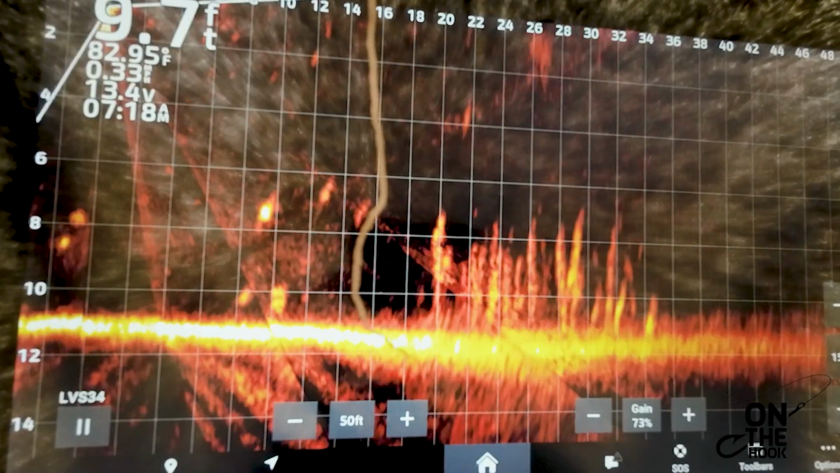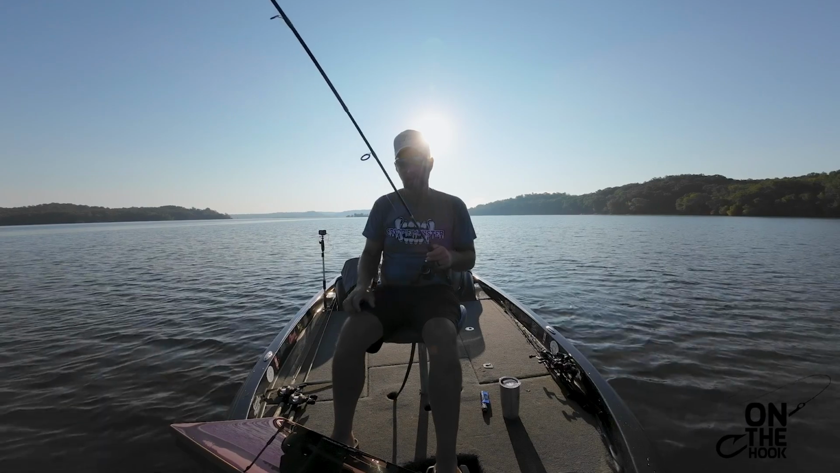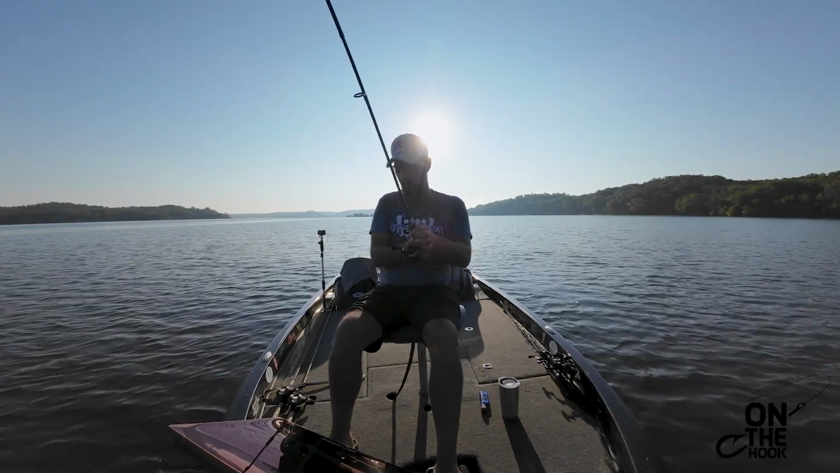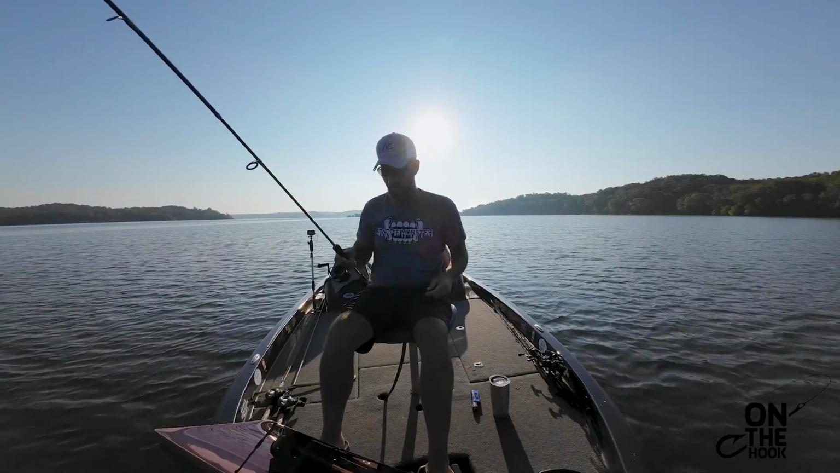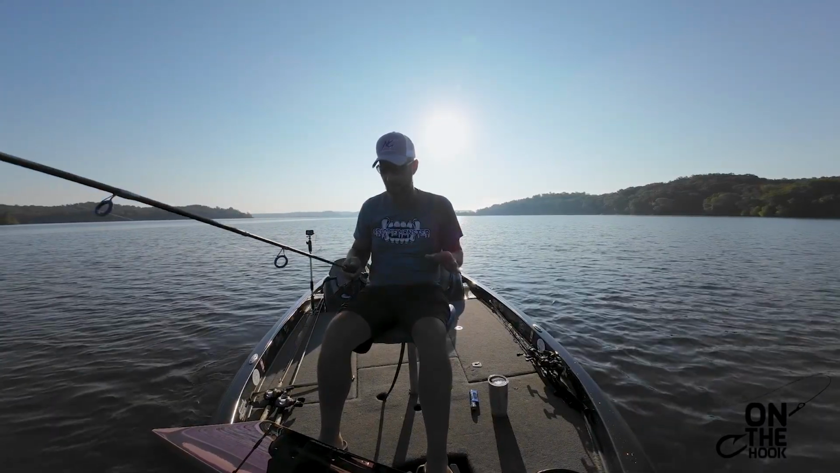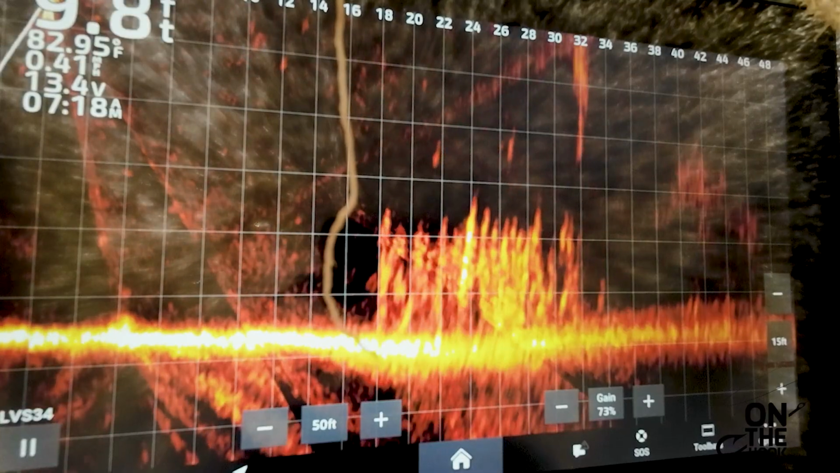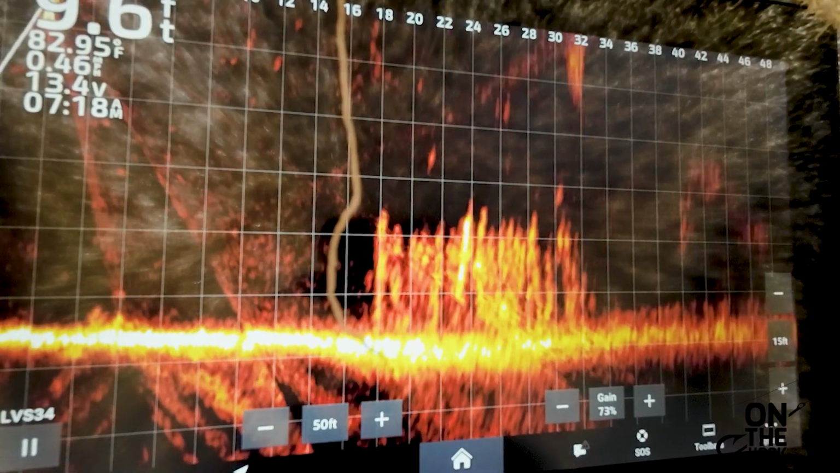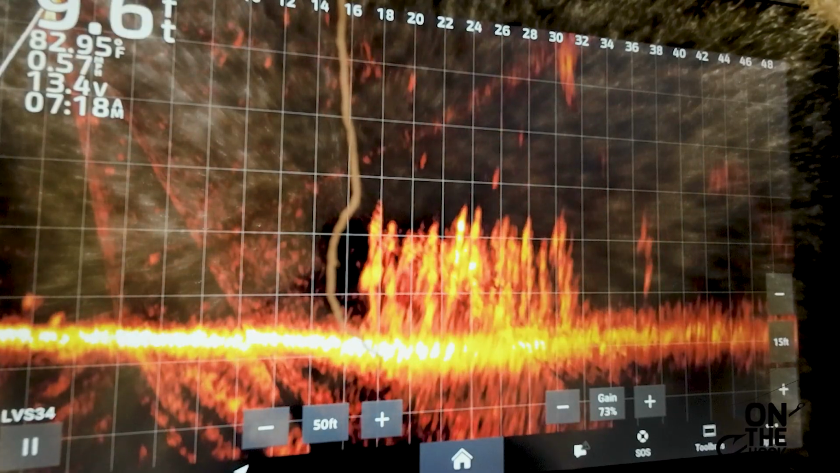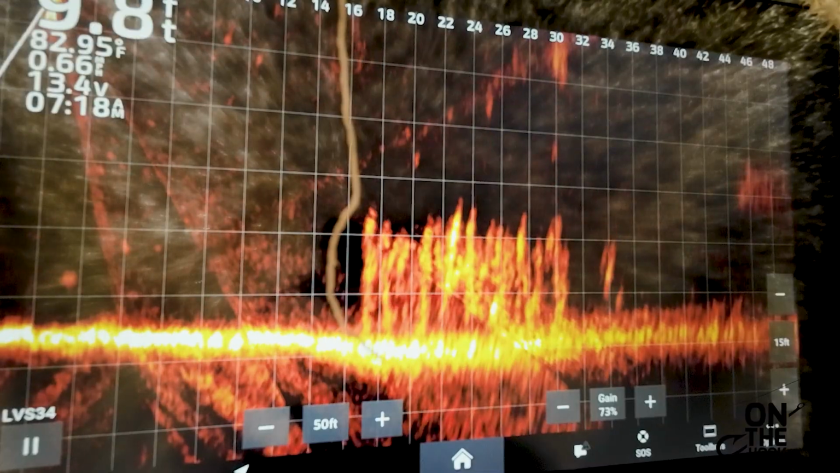Two chasing me. We don't want neither one of them. This stake bed is actually pretty big. It is very big. Twenty foot wide probably, eight or ten foot deep. And it's holding some fish. We're in 9.5 foot of water. Water temp is 83 degrees. 83. And we're in 9 foot of water. Catching fish.